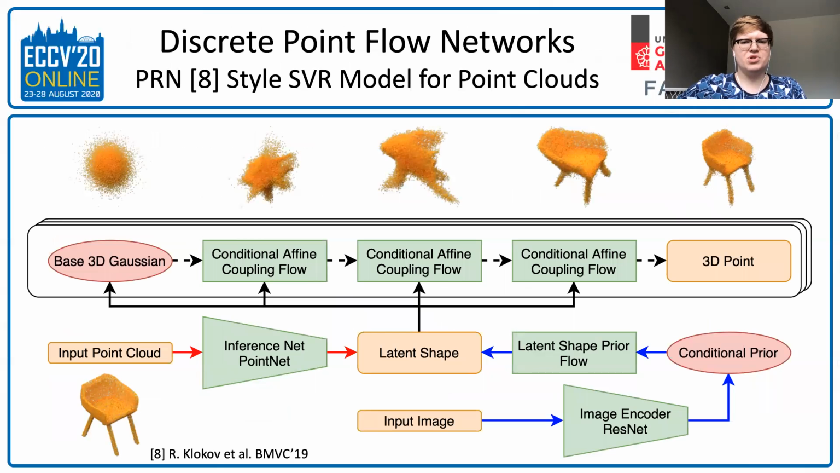We extend our generative model to a single-view reconstruction model in a manner similar to probabilistic reconstruction networks. Instead of using an unconditional prior, we can condition it on the image features obtained by an additional CNN image encoder. The resulting model can be trained in a completely similar manner as a purely generative one.